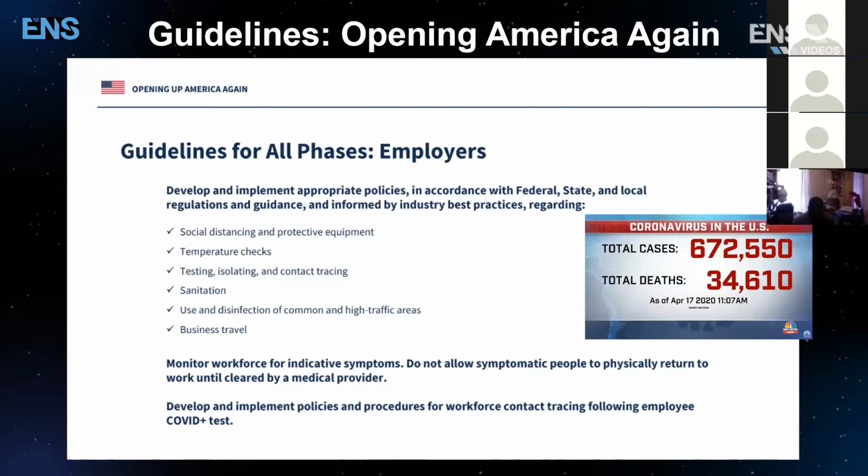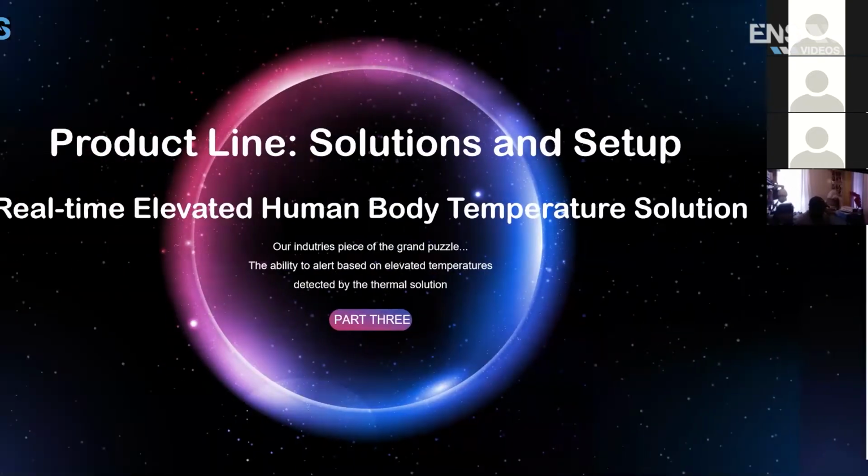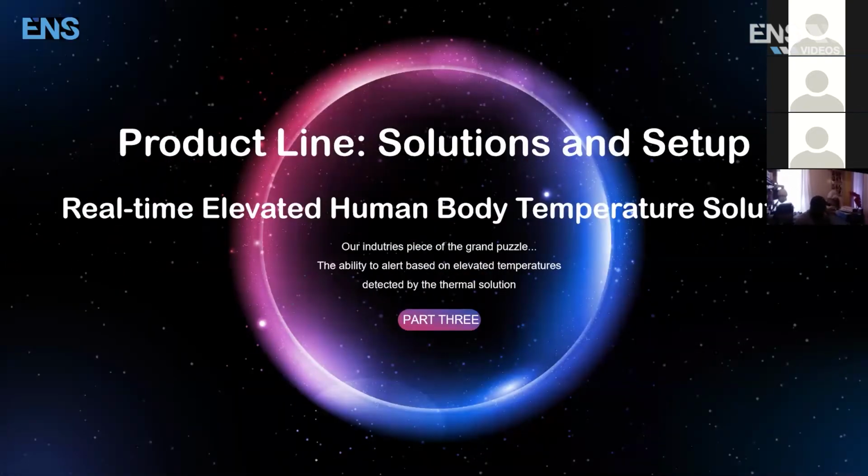Now I'm going to jump into the product line, guys. The product line, okay? In this section, we're going to go over in a little more detail the physical setup, the configurations on the thermal camera and the NVR. We're also going to show you test samples and case studies. Let's get into it.